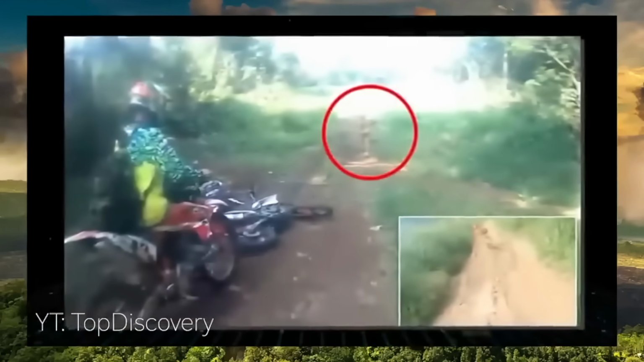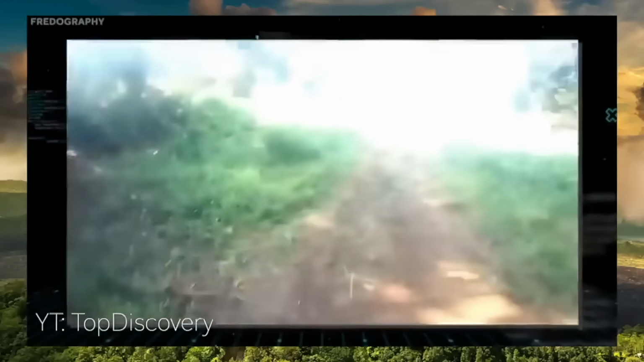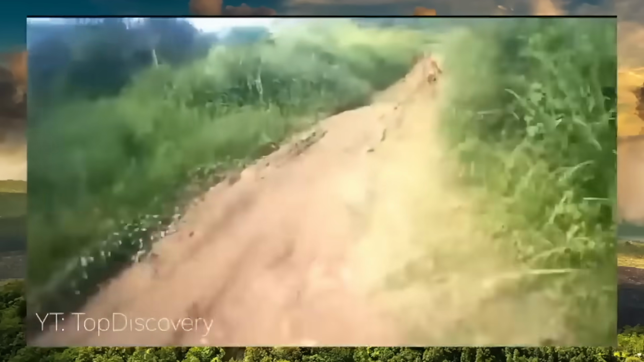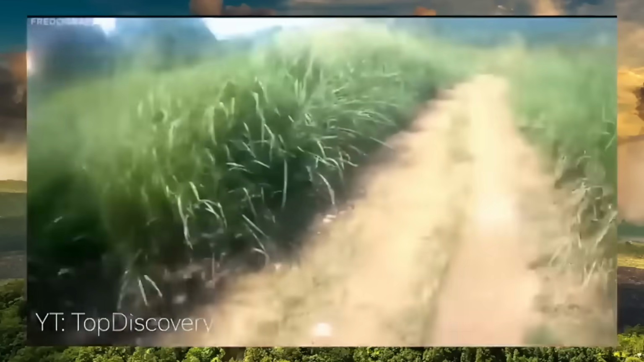To this day, the riders don't know what they saw on that trail. They hung around a bit before ultimately leaving the area, scratching their heads. Some that have seen the video have speculated the creature was a goblin, dwarf, or some type of elf. Personally, I have no idea what I just saw.